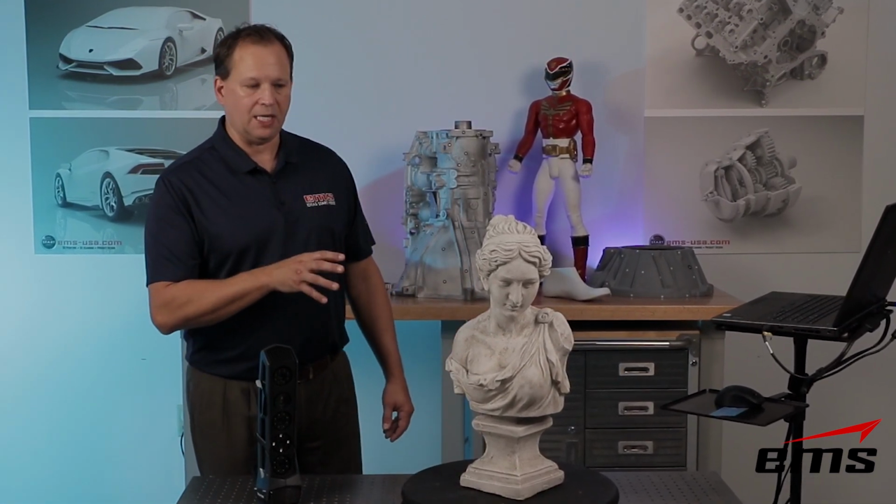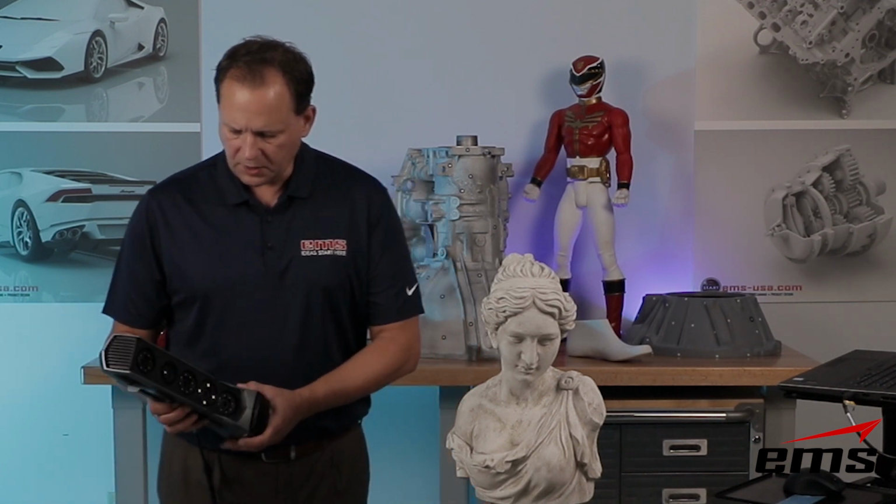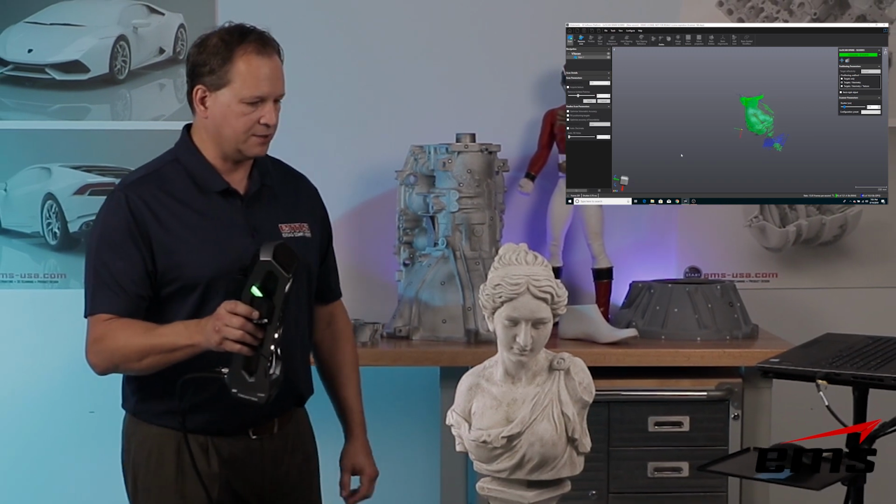So let's start here with this statue, and the first thing you may notice is there's no targets on it. Some of the Creaform scanners do require targets. This one does not. Now, it can use targets, and there are many times we want to do that, and we'll get into why and what examples you would want targets, but it doesn't necessarily have to use targets. So to use the scanner, there's some buttons on the side, and we just long hold the button to basically tell it we want to start scanning, and then we push the button to start scanning.